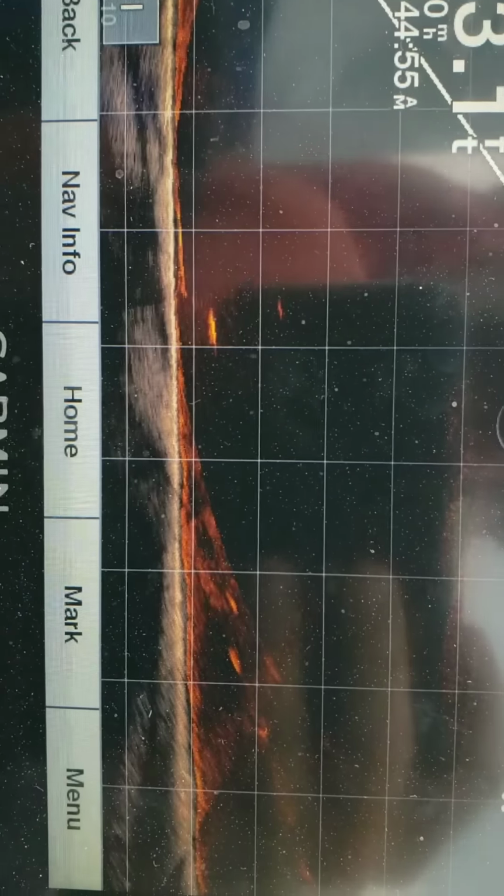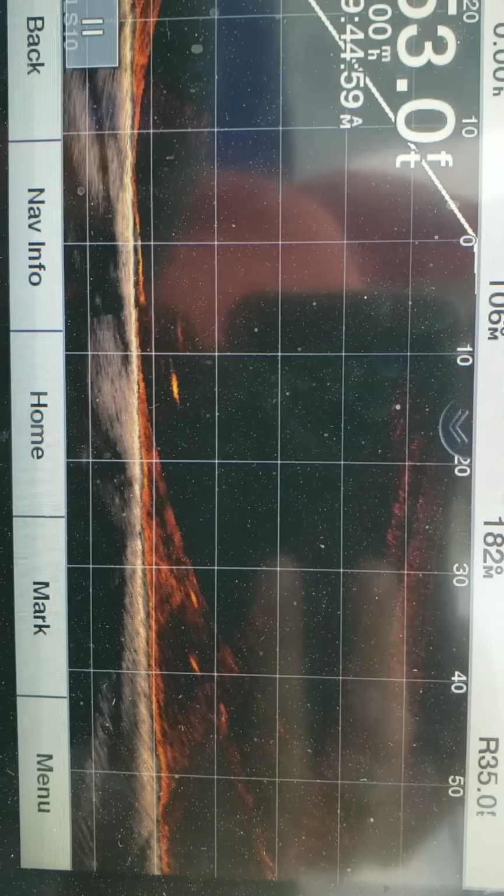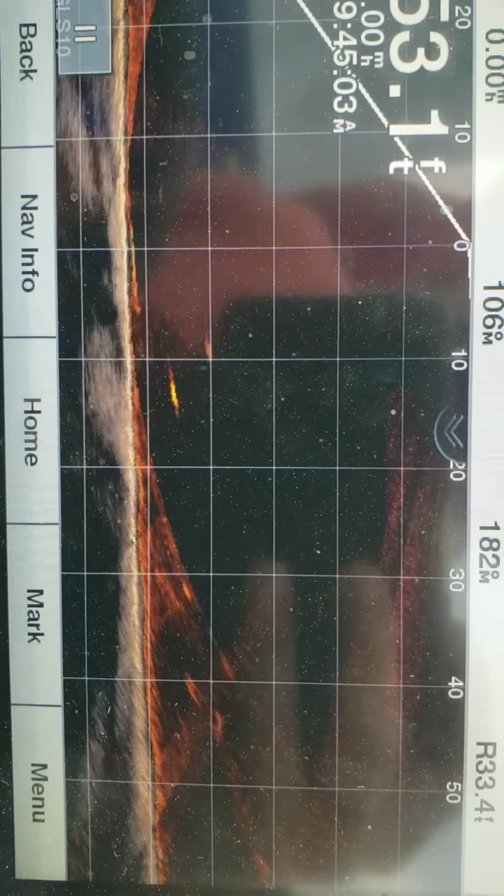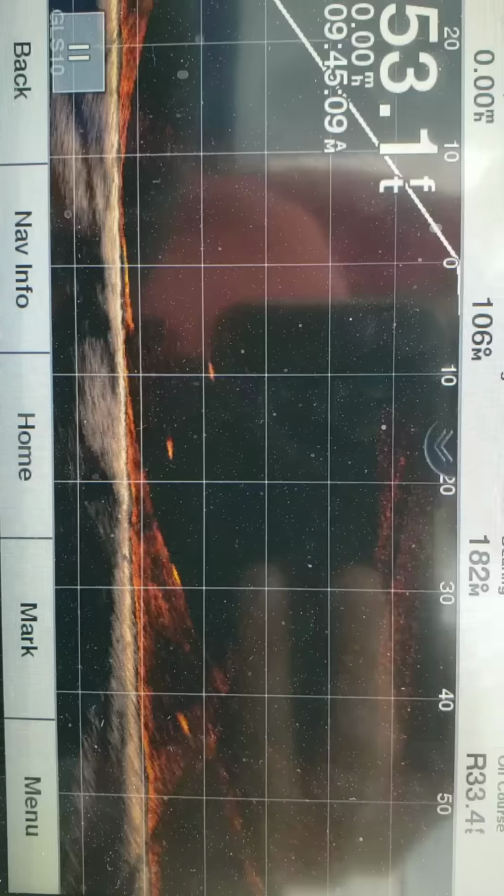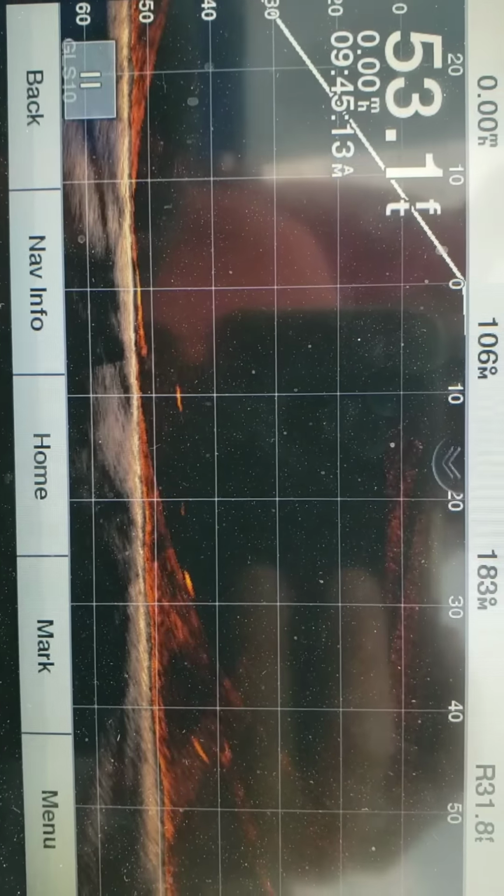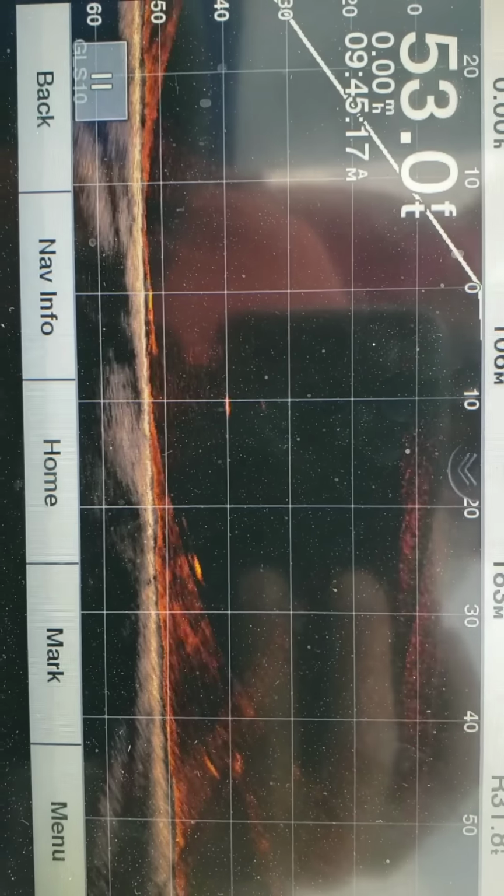Okay. Go down as low as you can again. Yep. Now jig. One of these times he's going to come up and smoke it. At least that's the plan. Oh, he's turning. But that's lake trout fishing with a PANOPTIX Live. You can see everything coming in. Christian, he's coming for you. Now he's turning around.